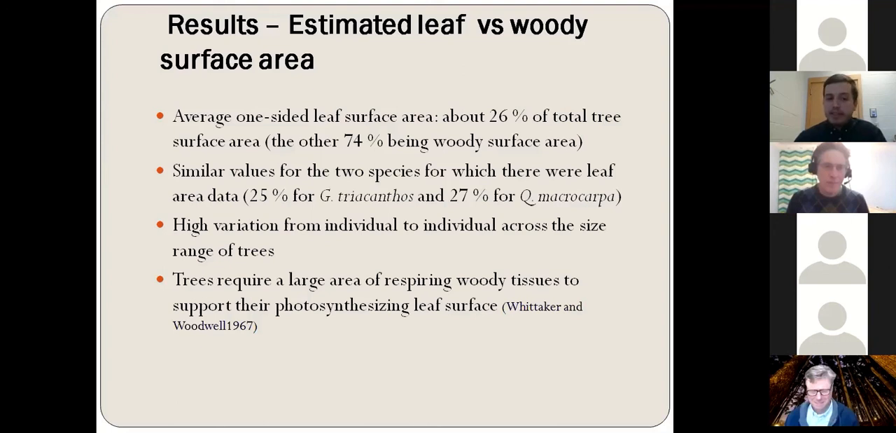Now, this finding here agrees with what has been suggested in the past, that the trees require a large area of respiring woody tissues to support their photosynthesizing leaf surface.